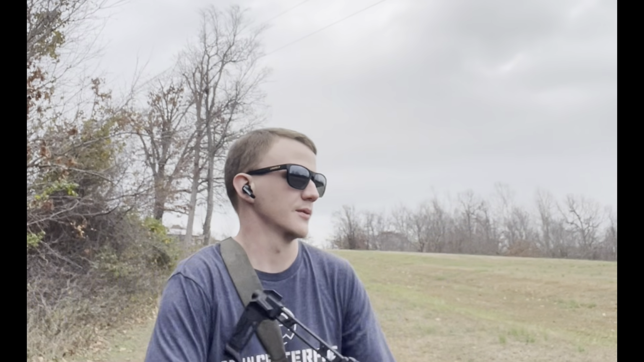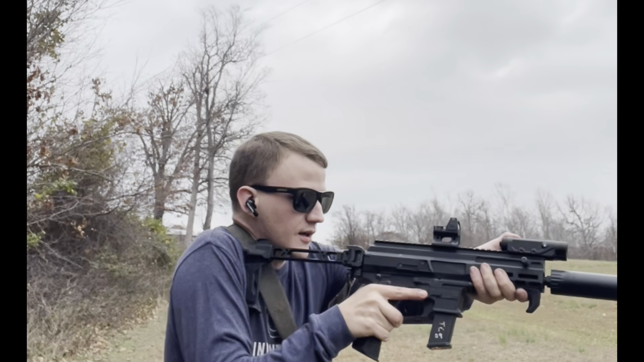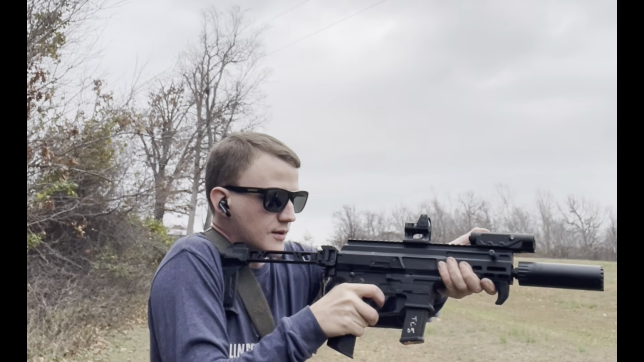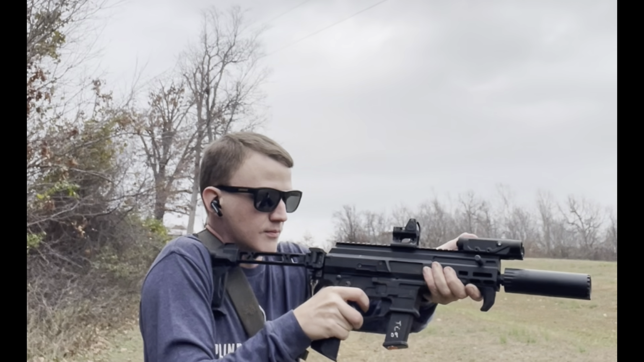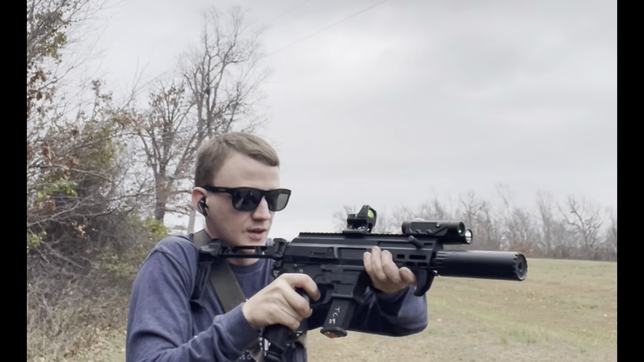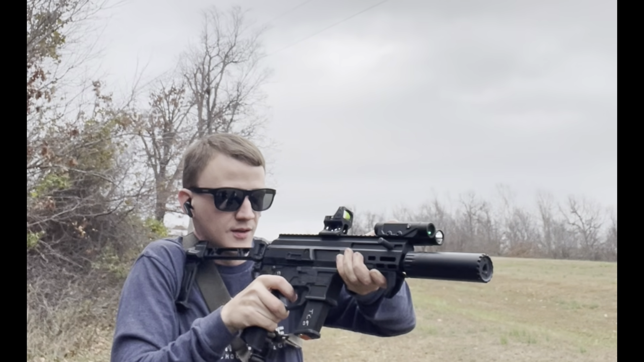So going through, this will be about 75 rounds with the HFXC on here. Again, just using the green vis. Keep in mind, that's a 100-yard shot with a green vis laser.